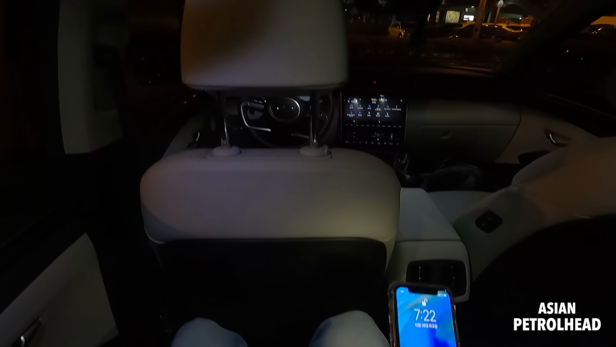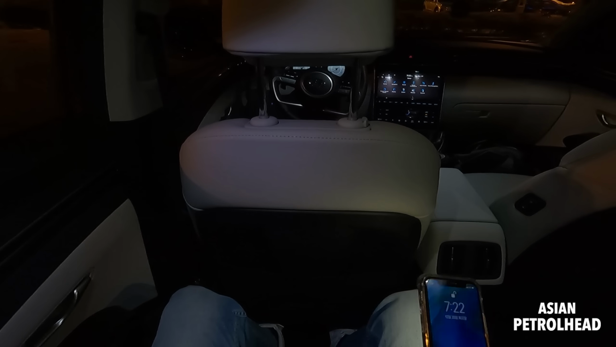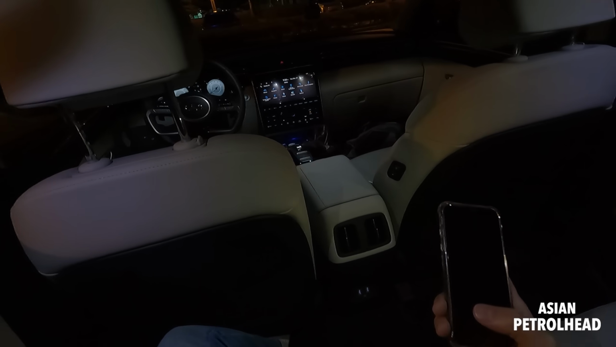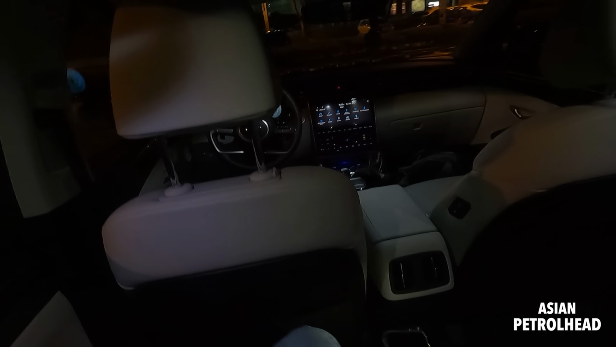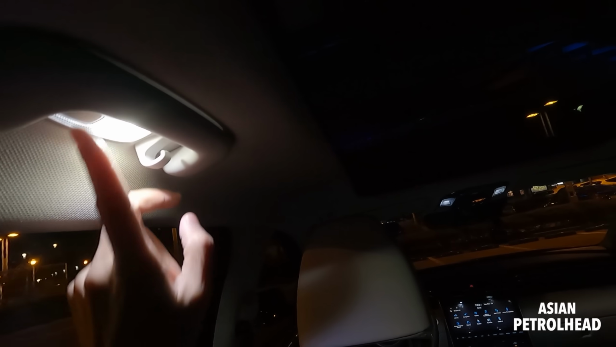So you guys know I'm about 6'2", and there's plenty of space for my feet. First of all, that's really important when you're going for long distance journeys. Look at that. And legroom is also very nice, and headroom is also very generous as well. I think I can fit a fist between my head and the roof. Like I told you, we have LED reading lamp there, some handle and hanger there too.